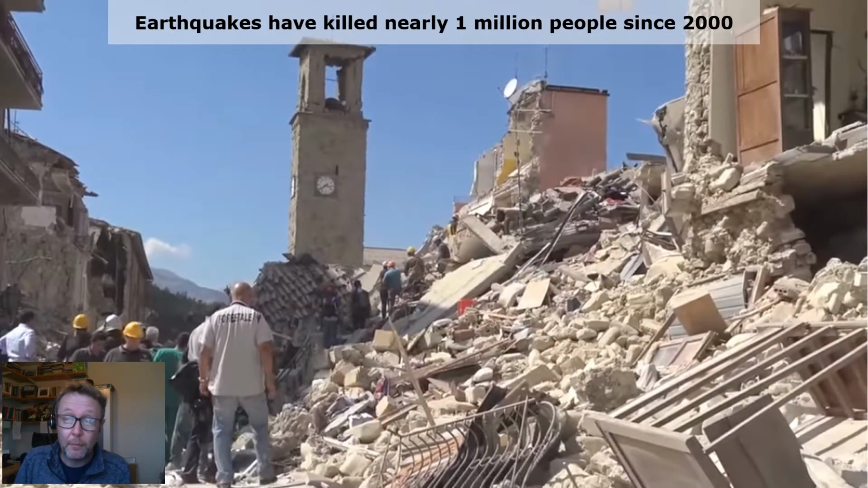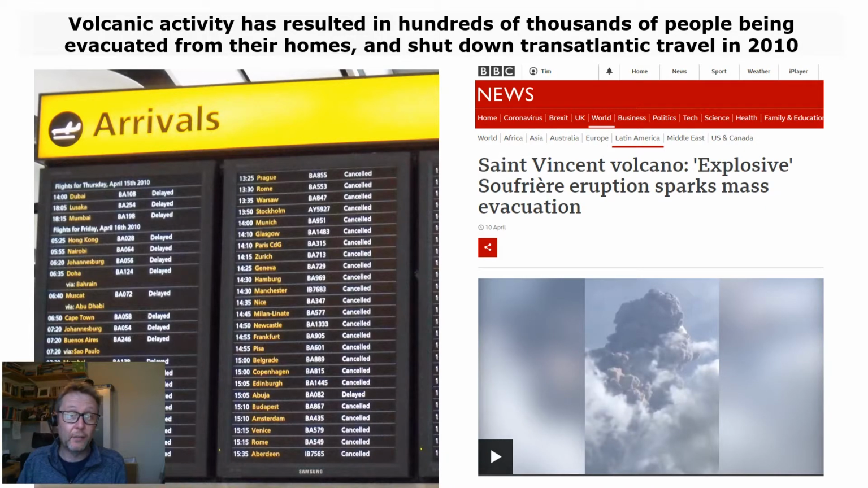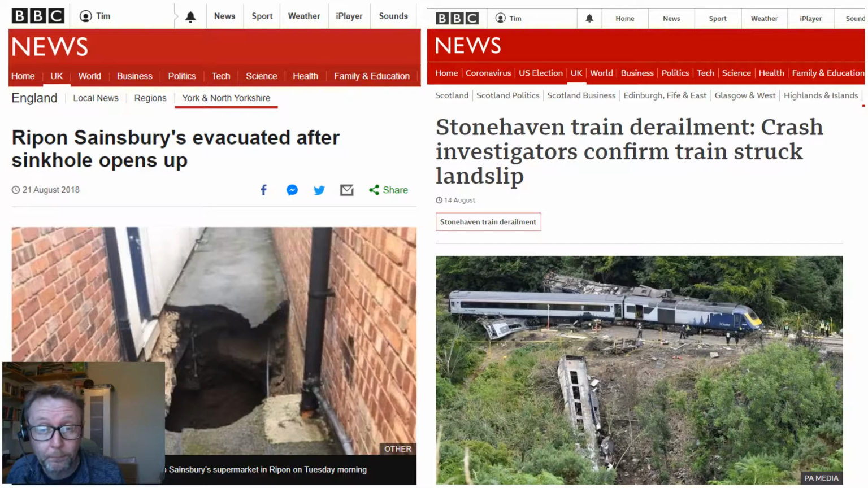Earthquakes have killed nearly 1 million people since the year 2000. This is an example from the L'Aquila earthquake in Italy that killed around 300 people. Here's a photograph from Haiti where more than 100,000 people lost their lives. Volcanic activity has resulted in hundreds of thousands of people being evacuated from their homes, and it shut down transatlantic travel in 2010, as many of us will remember. Close to home, the UK is impacted by ground movements such as sinkholes and landslips.